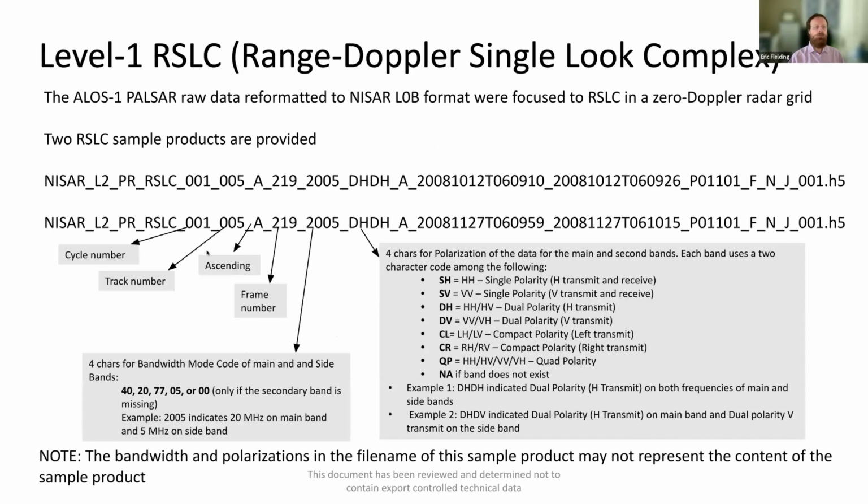The file names are very similar, except that it's RSLC for radar single look complex. And it has additional codes here, because it's now in frames, it's going to have the frame number in addition to the track number, and codes that tell about the frequency. So this is L-band data.